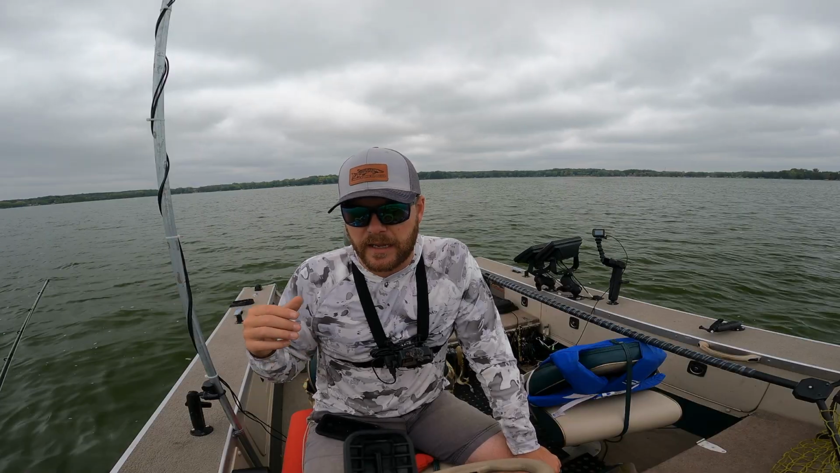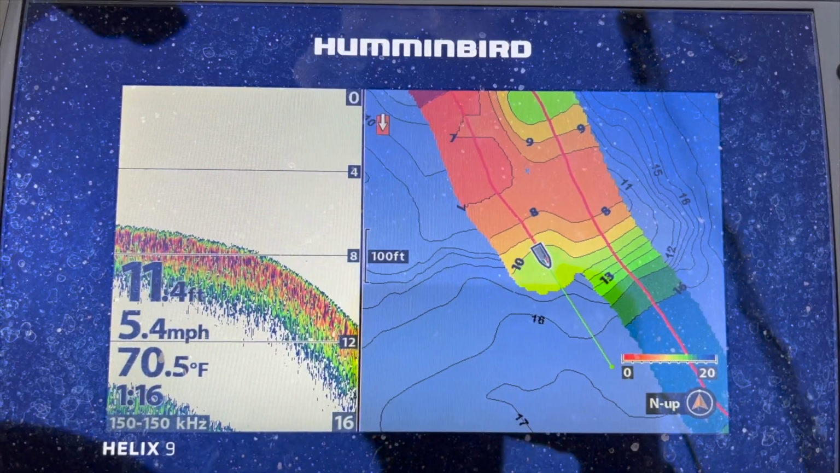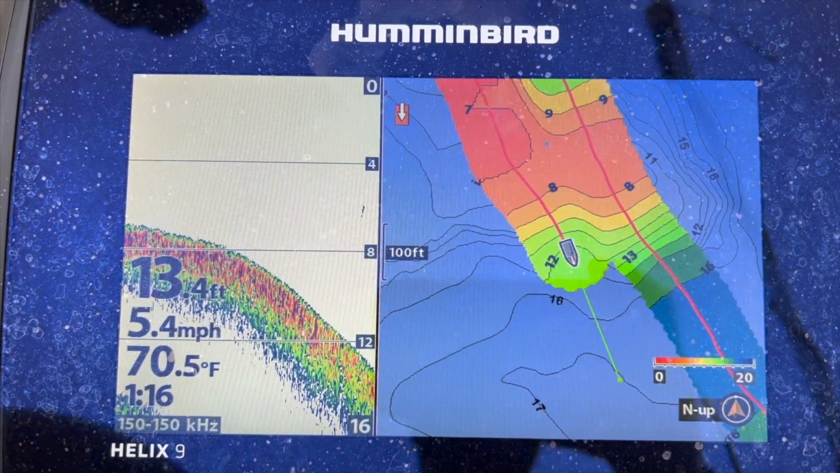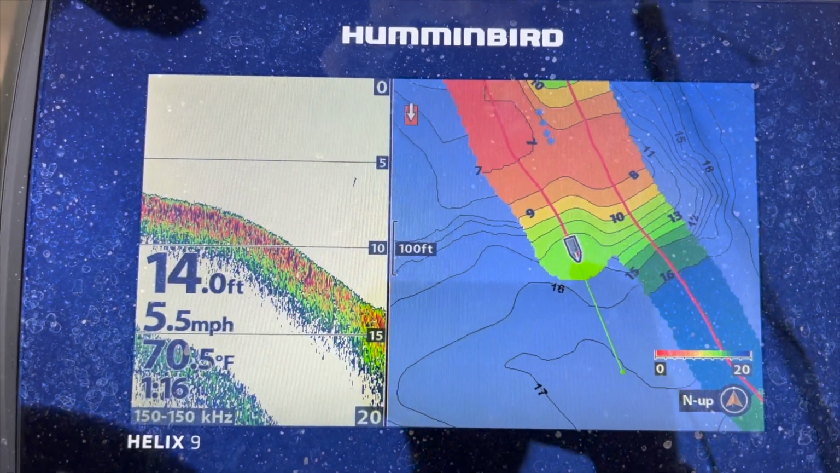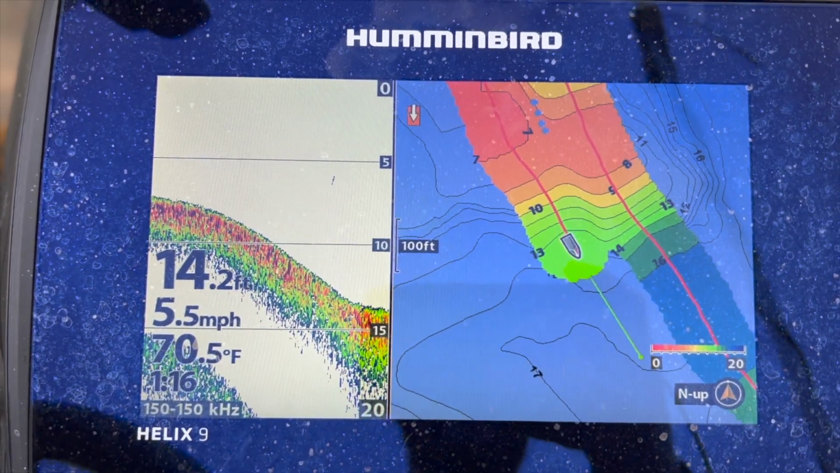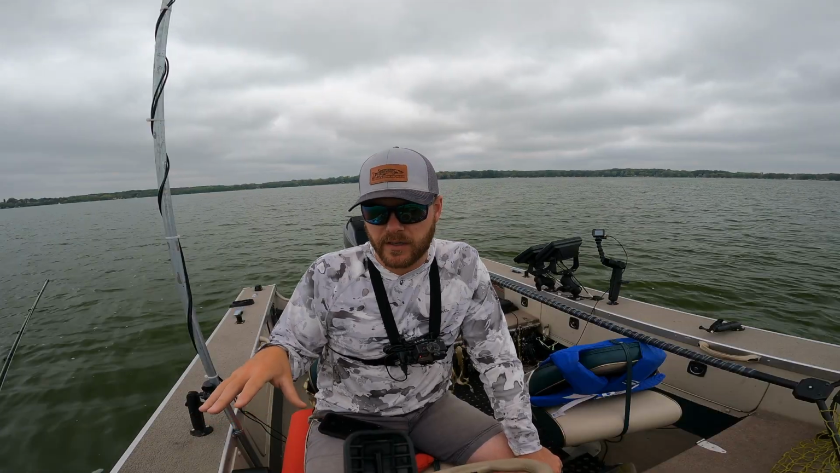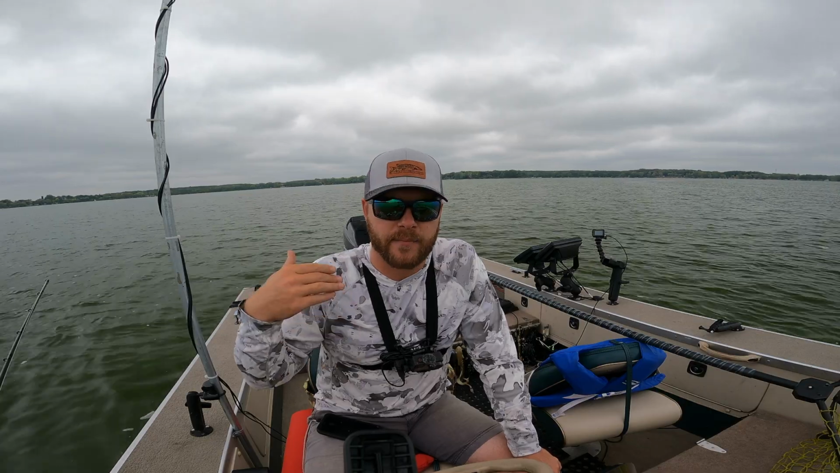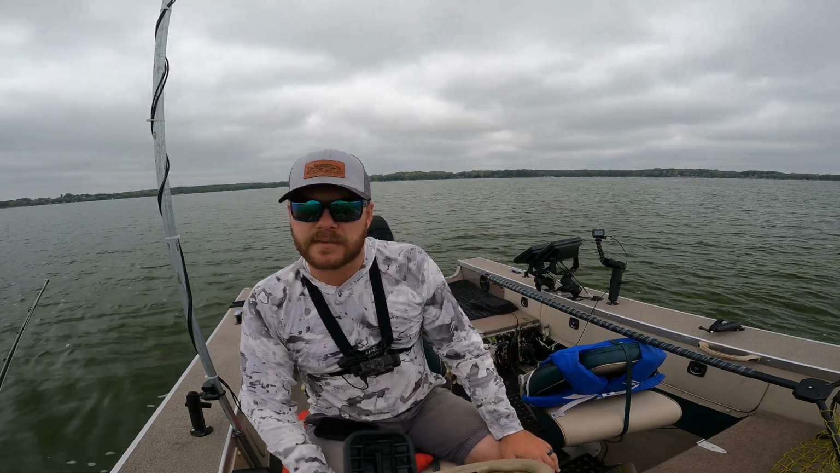So while the Lake Master cards are good to get you started, if you're gonna fish a body of water a lot, really invest in that Autochart Live chip and take advantage of the mapping features on your Humminbird so that you can make your own maps, have a more accurate lay of the land, and have better boat control when you're fishing through these spots.